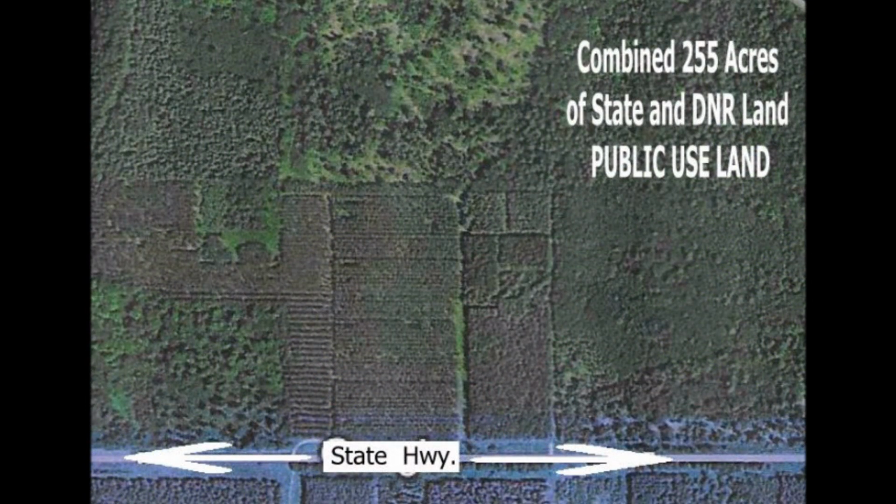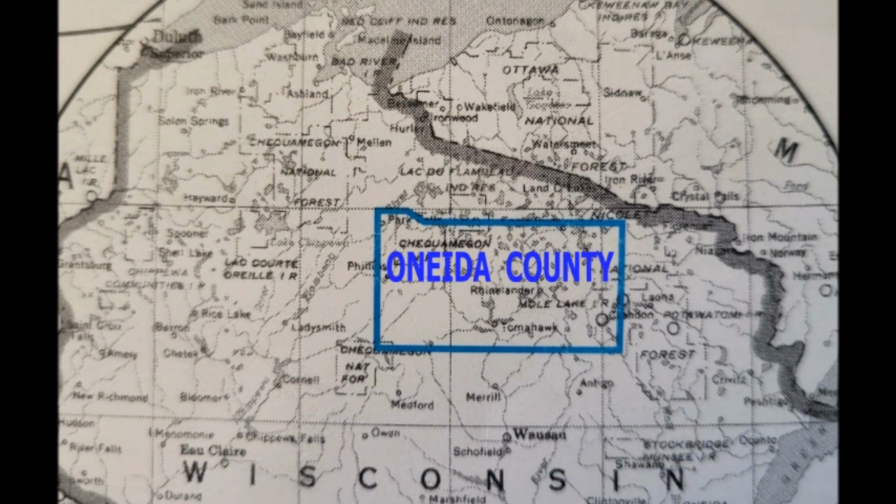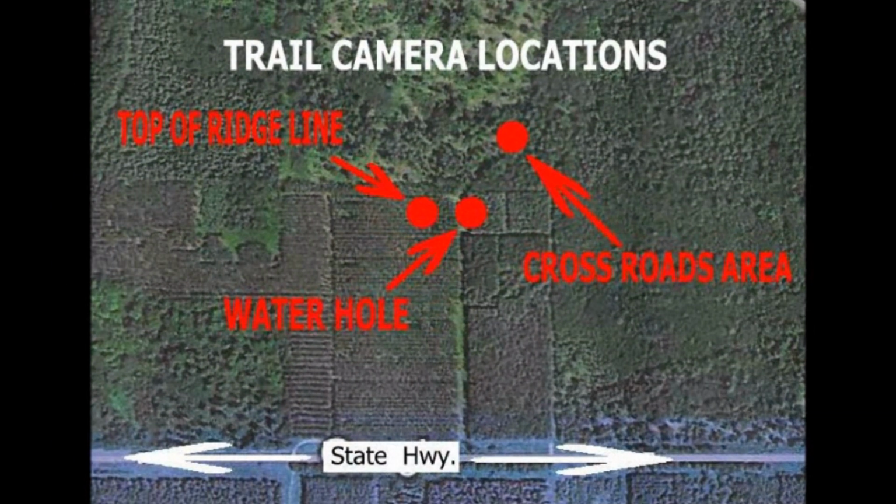First, let's take a refresher look at this 255 acre location. Now this public hunting parcel is in Oneida County, located in north central Wisconsin. And let's also take a quick look at the 3 trail camera setup locations. Number 1 was the top of the ridgeline, number 2 at the waterhole area, and number 3 at a crossroads area.